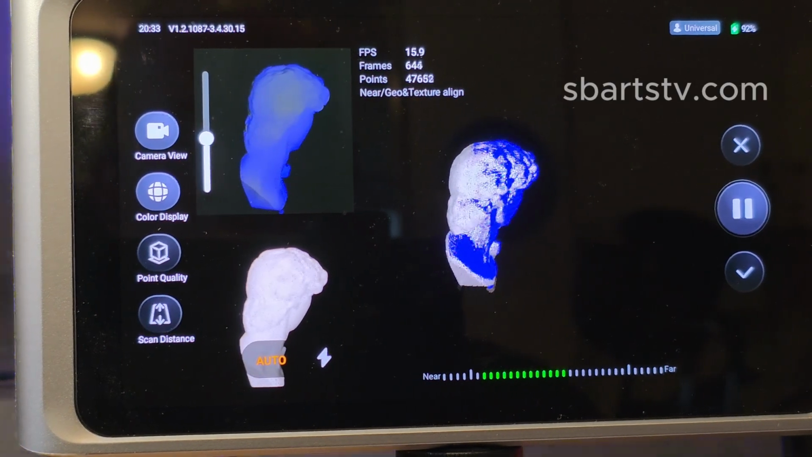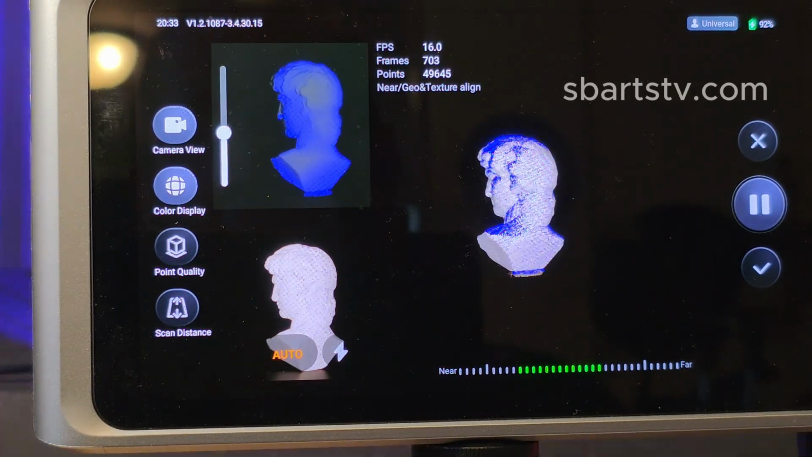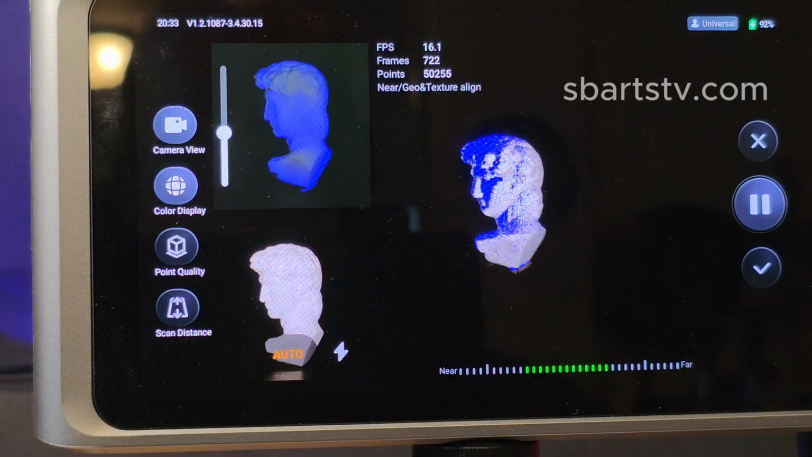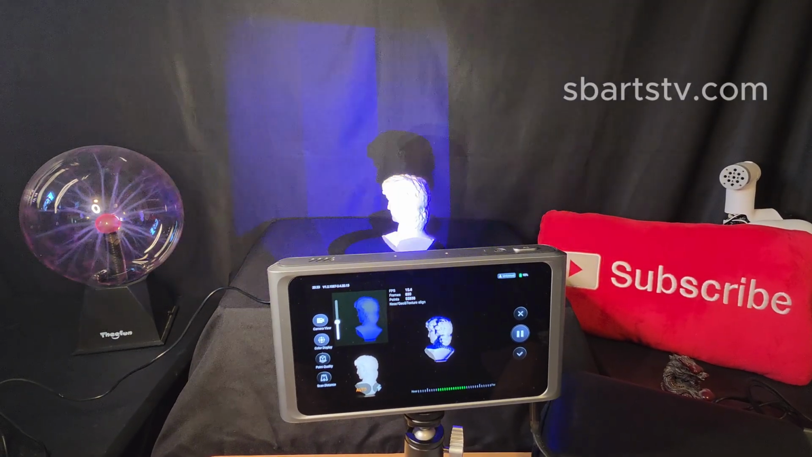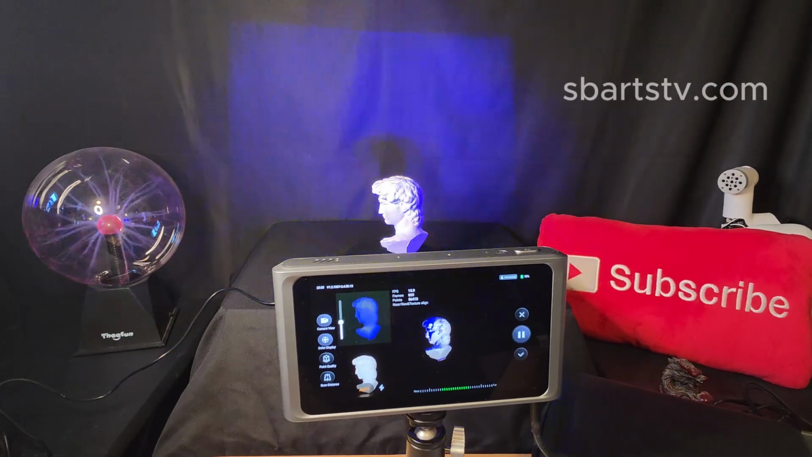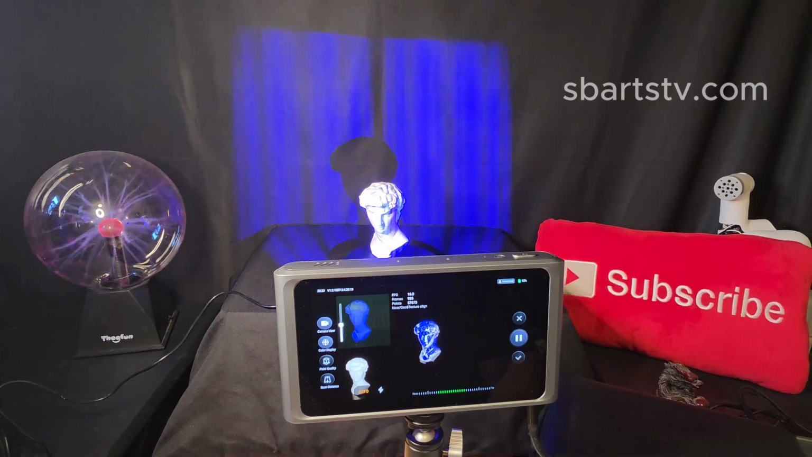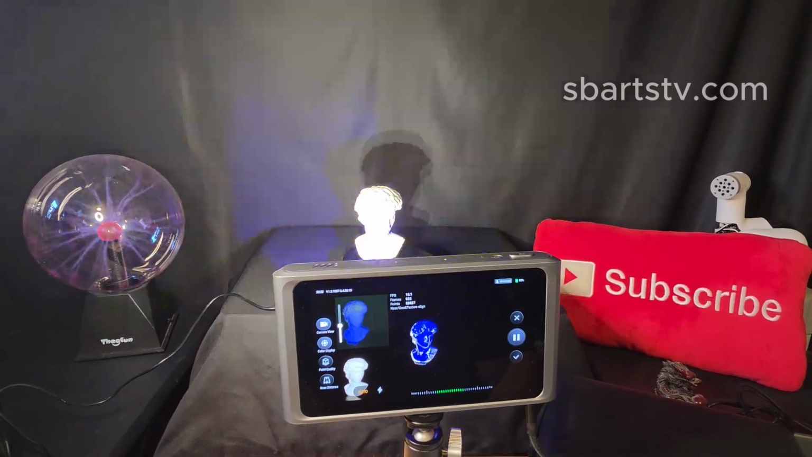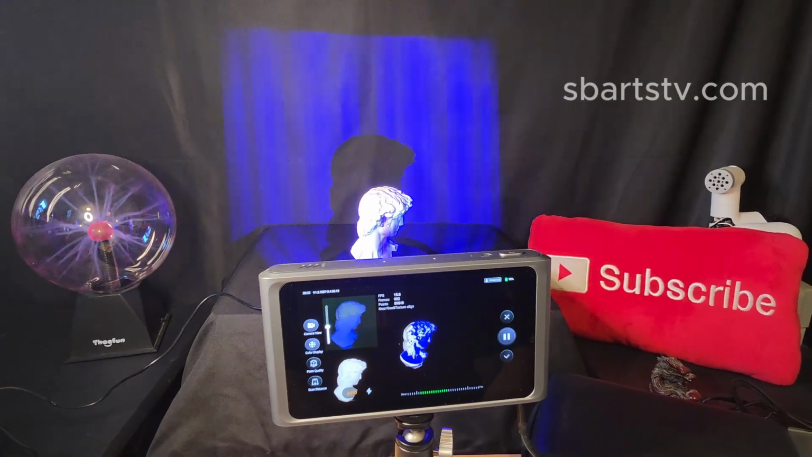Okay, we're doing the 3D scanning software on the AiScan O1. We're scanning with the 3D scanner software, the brand new handheld scanner, AiScan O1.